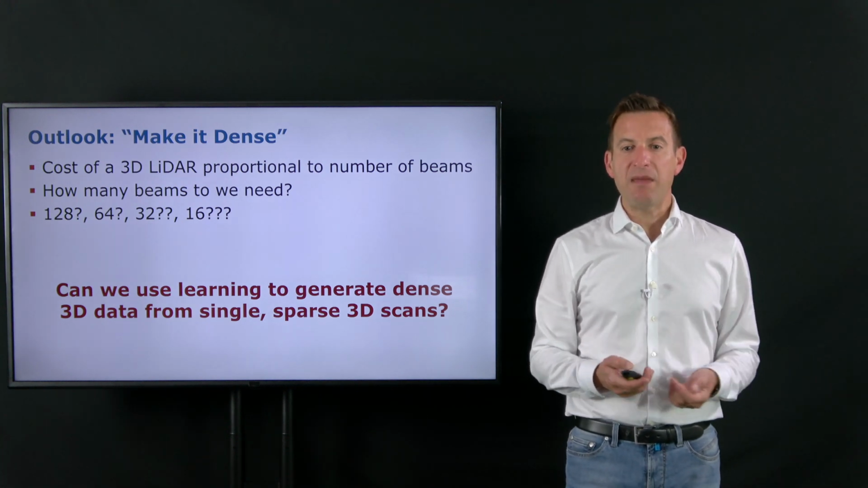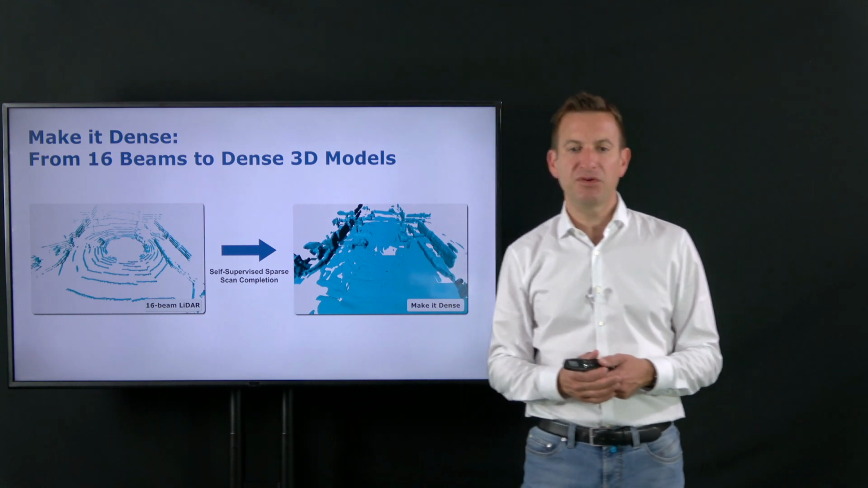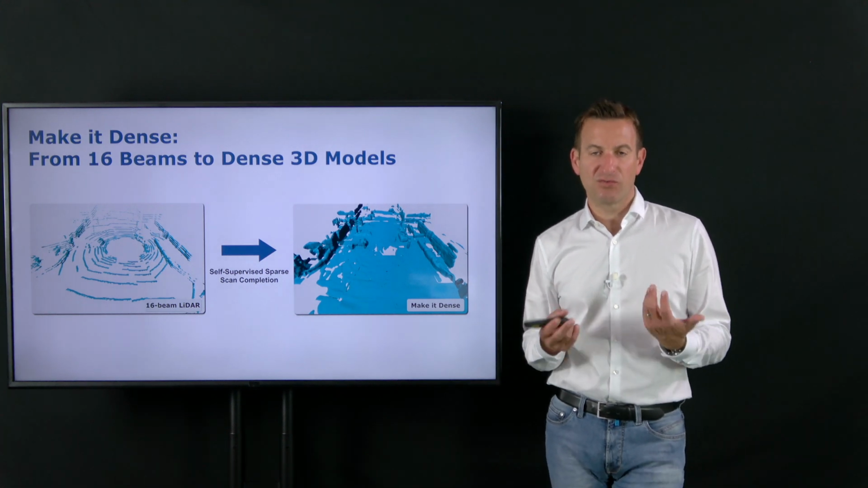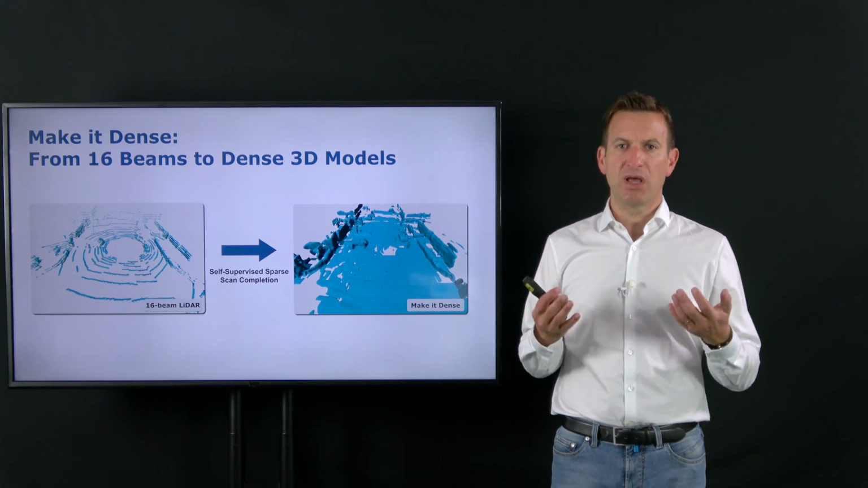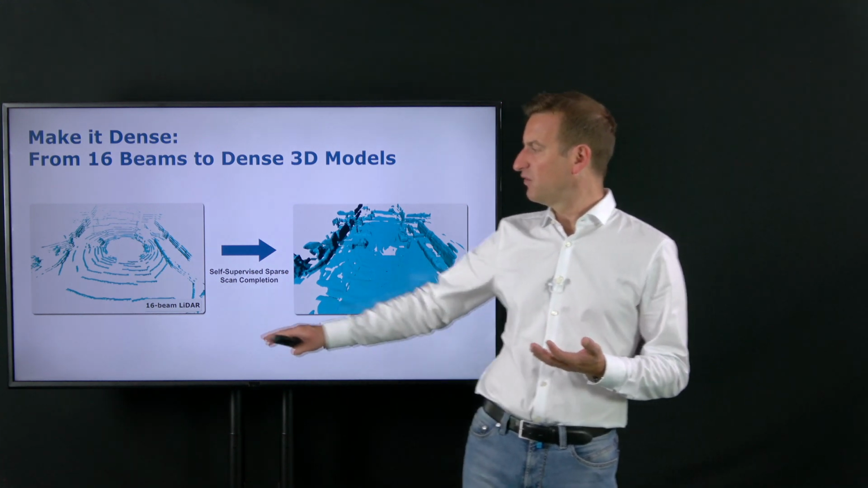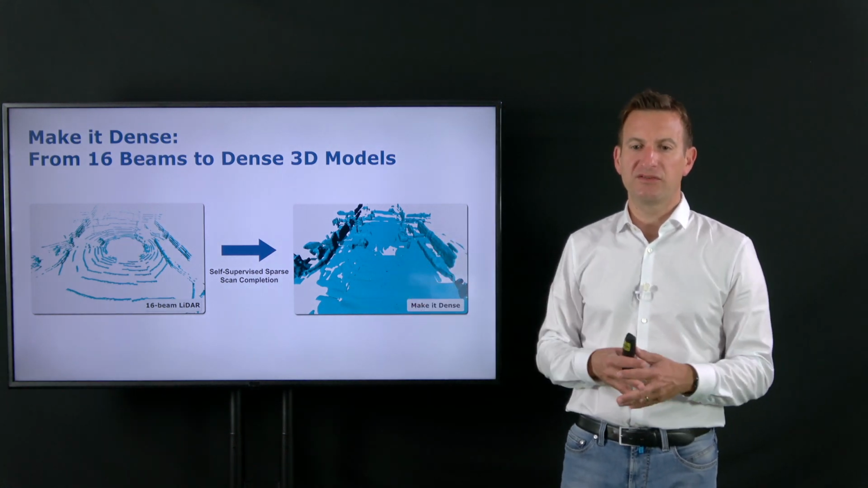So what we are aiming for is taking a single 16-beam scan, like this one over here, which is the input data from a driving sequence. Can we turn this into a map of the environment which looks like this, which is much denser? That clearly means there are locations where we don't have a measurement, but we want to hallucinate what the world is likely to look like based on this sparse scan. It's a task that we as humans can typically do quite well: if you look at the scene and say, okay, that's probably how the world looks. And we want to enable a computer to do the same thing.